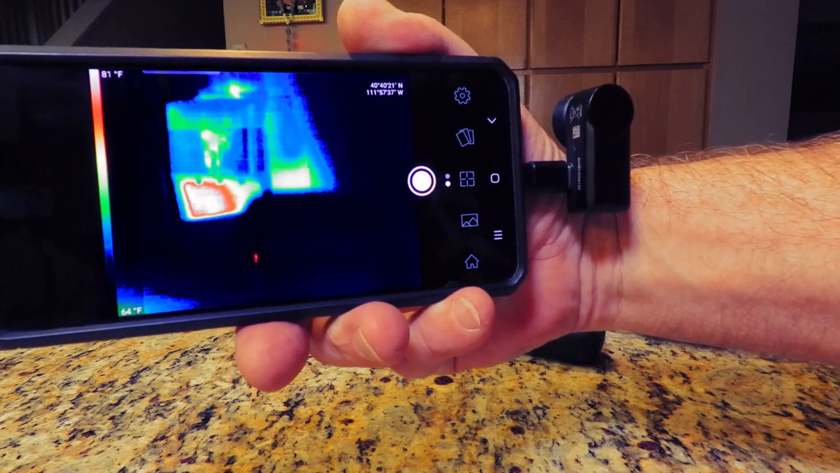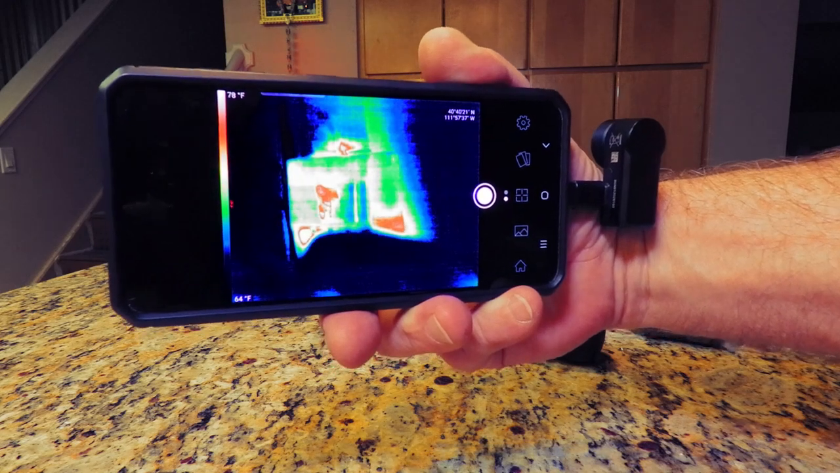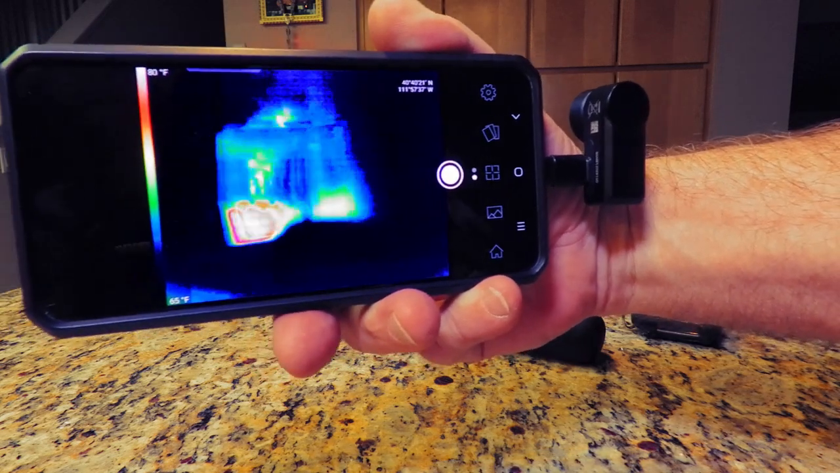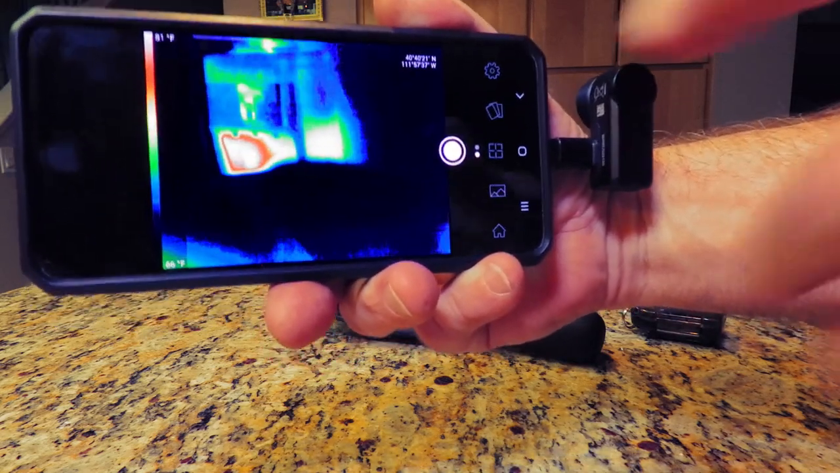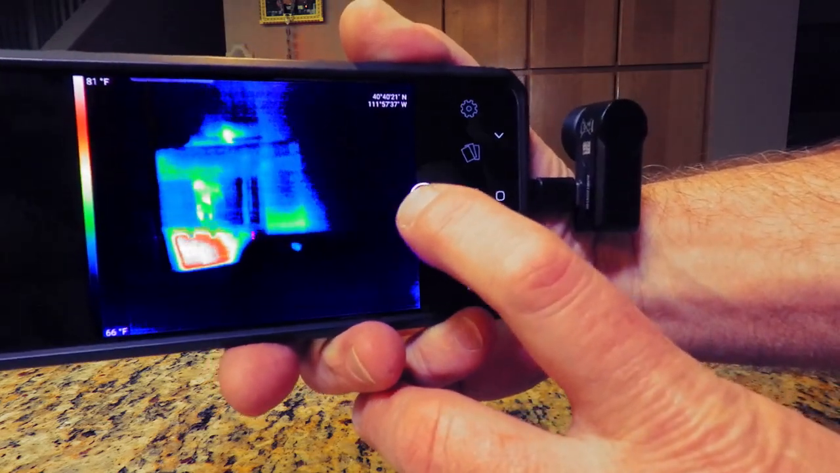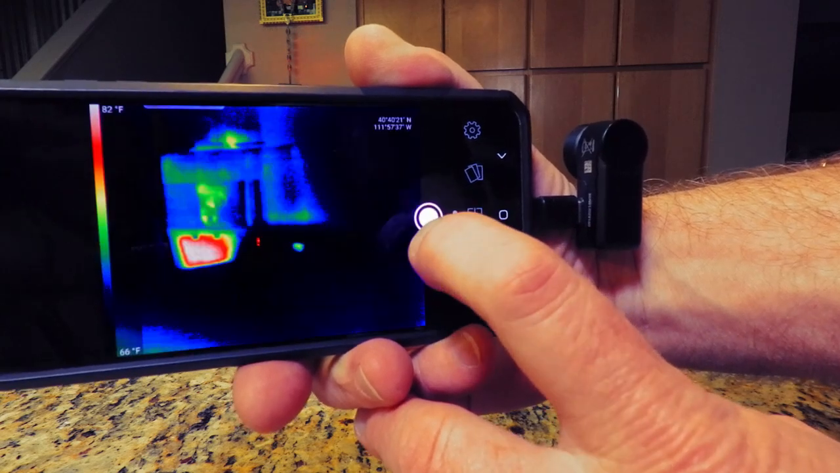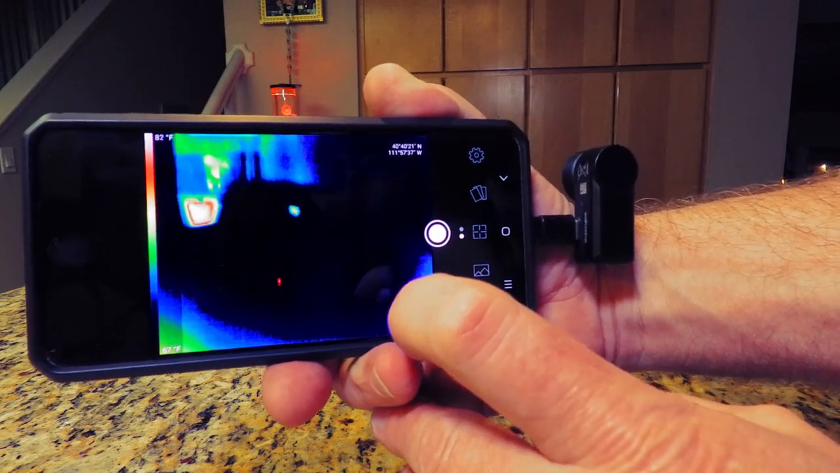The only thing I like about this one is it has a long distance range of up to almost half a mile, which is pretty much unheard of with most thermals. So this would be good for outdoor use too, and UFO work. Oh, this is nice. We're getting the latitude and longitude here. And if we want to shoot a video, are we in video mode? No, I think that was a still. But yeah, we're getting location information on that too.